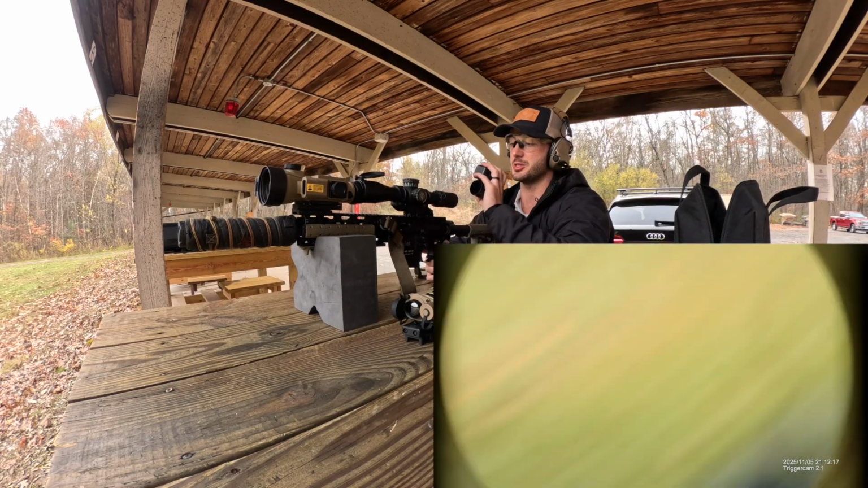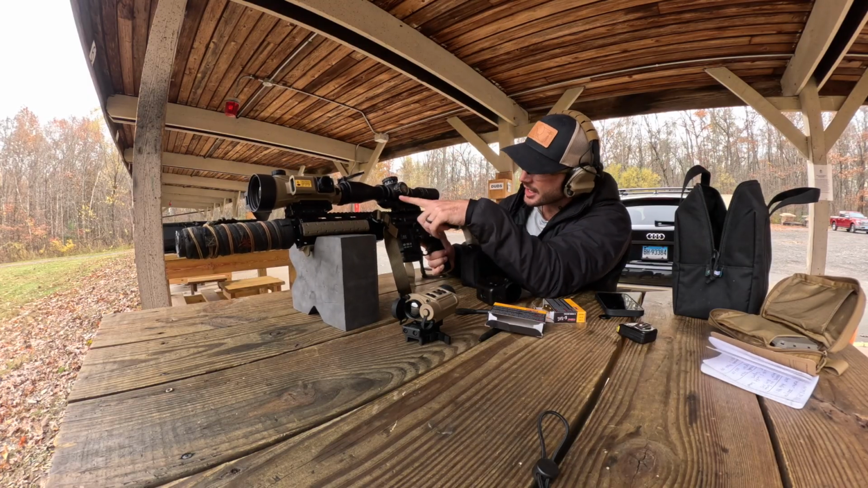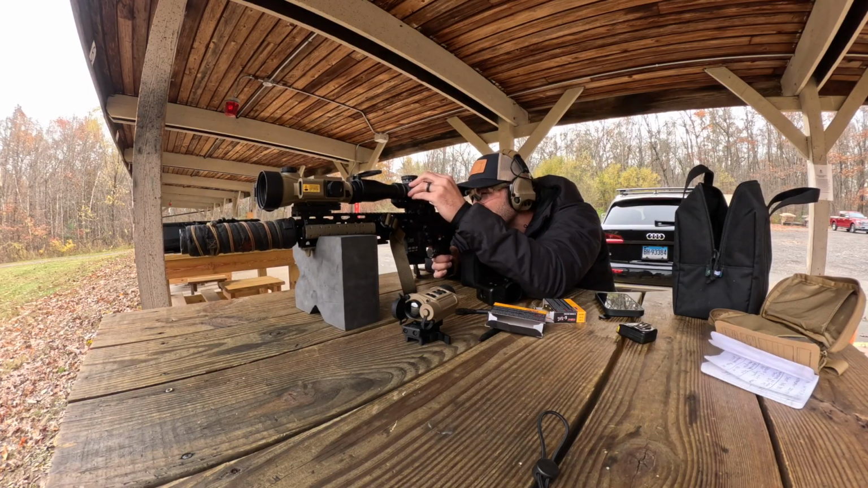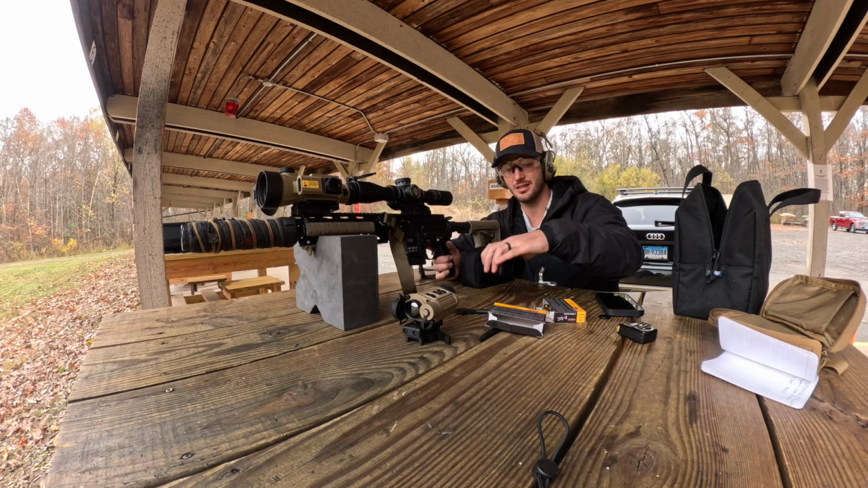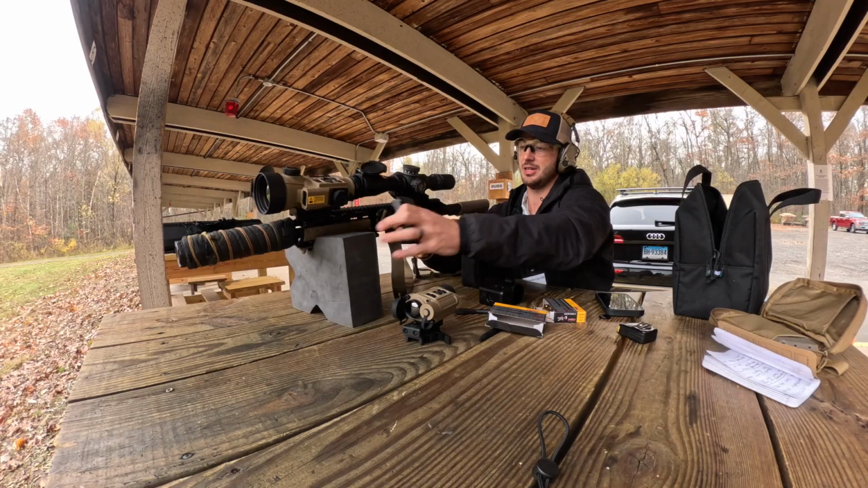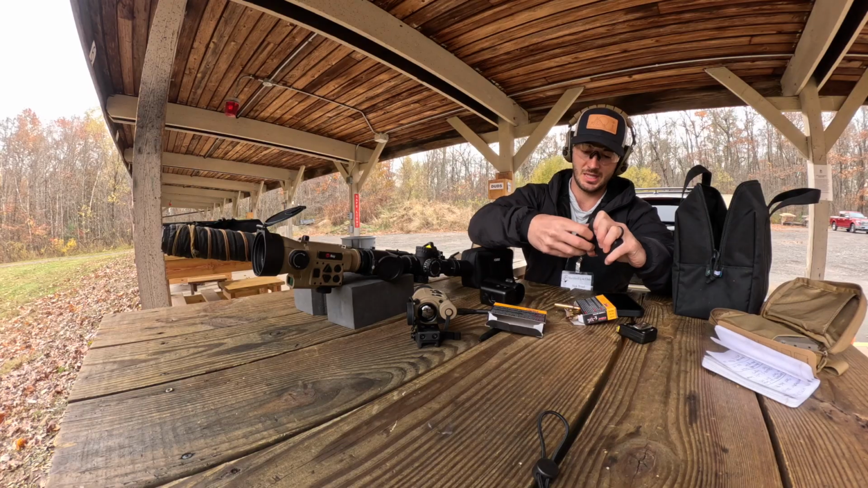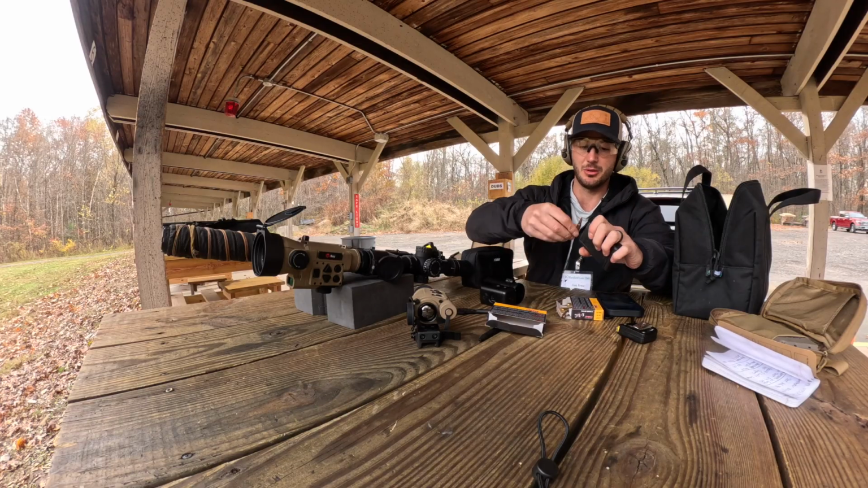Unfortunately, this scope, which is an Attacker 4016, is not lit, so no help there. But you know what? It's actually easier to see through and see your reticle without the trigger cam on there. So I think I would have been able to hit that smaller one at 200 without the trigger cam. Let's just see. In terms of clarity, I mean, they're both super clear.